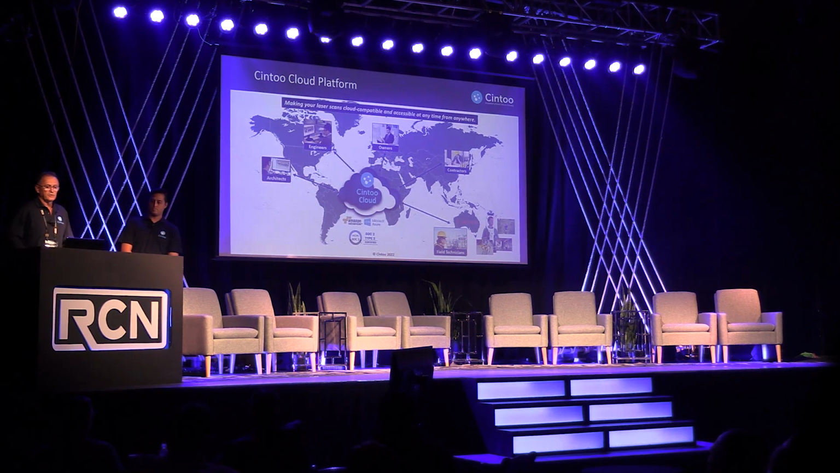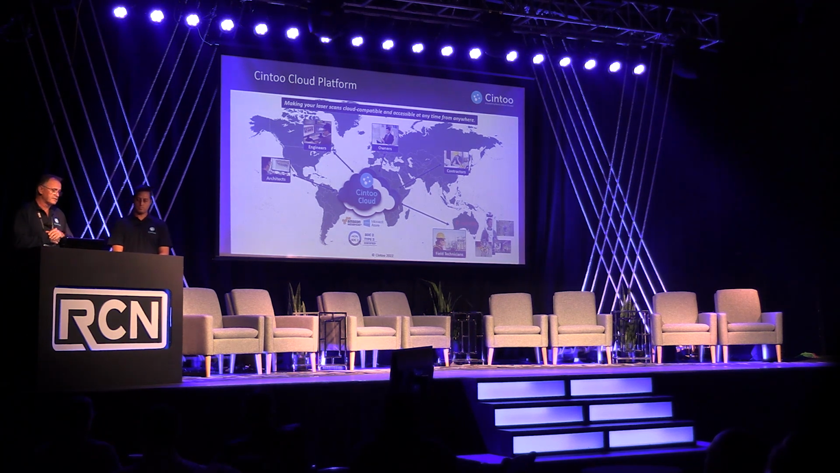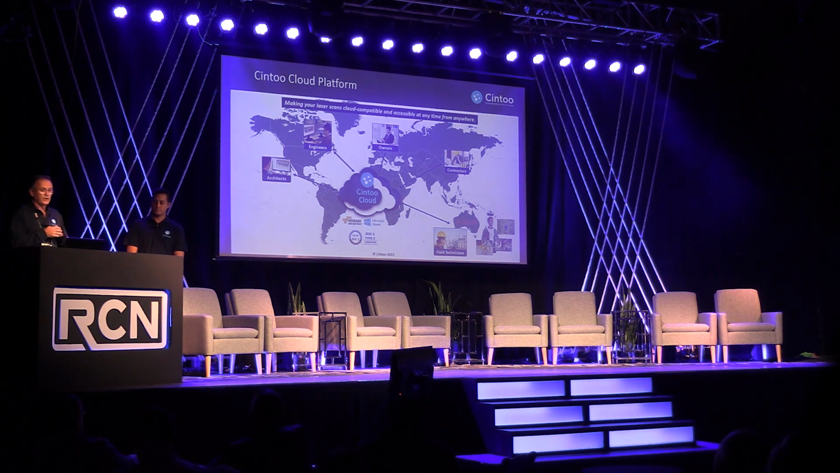So Cintoo Cloud is a platform that will make your laser scan fully cloud compatible, accessible from anywhere at any time. Of course, you have all kinds of tools like user management for managing the access to your scans, measurement tools, annotation tools, comparison tools, etc. So Cintoo Cloud is running on Amazon or Azure exclusively.